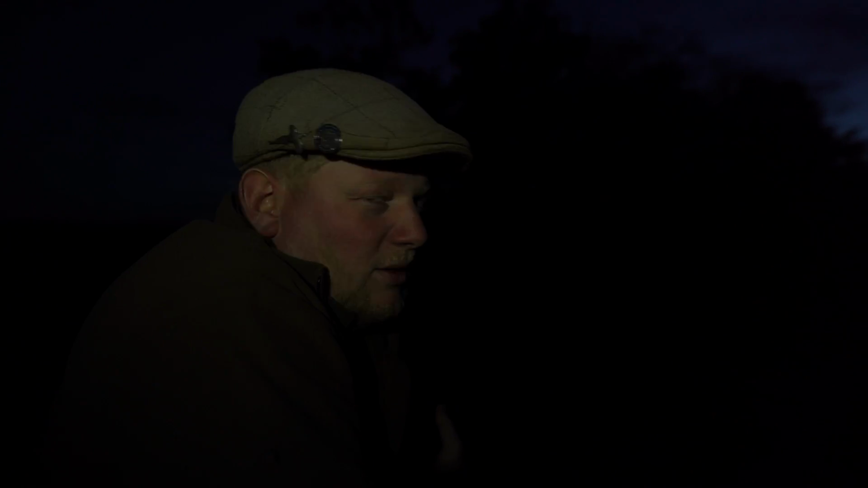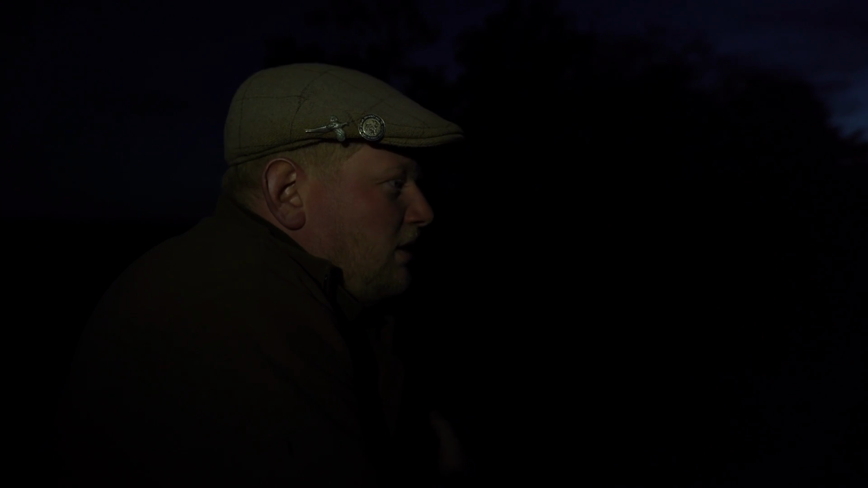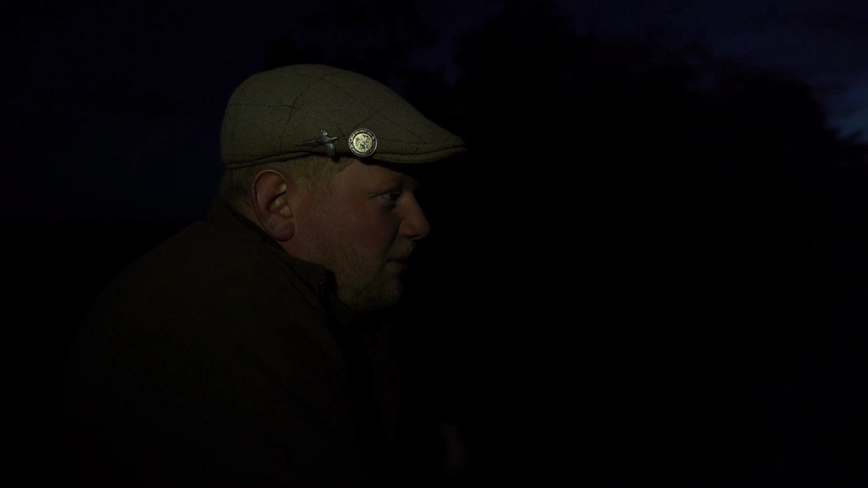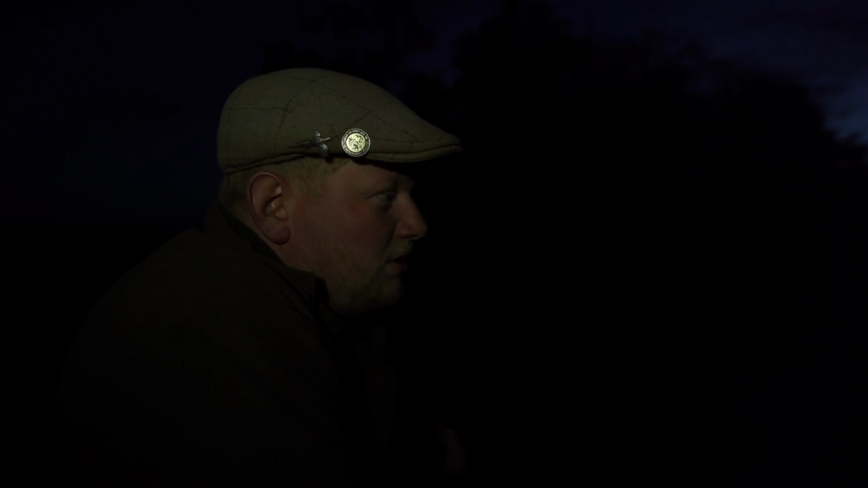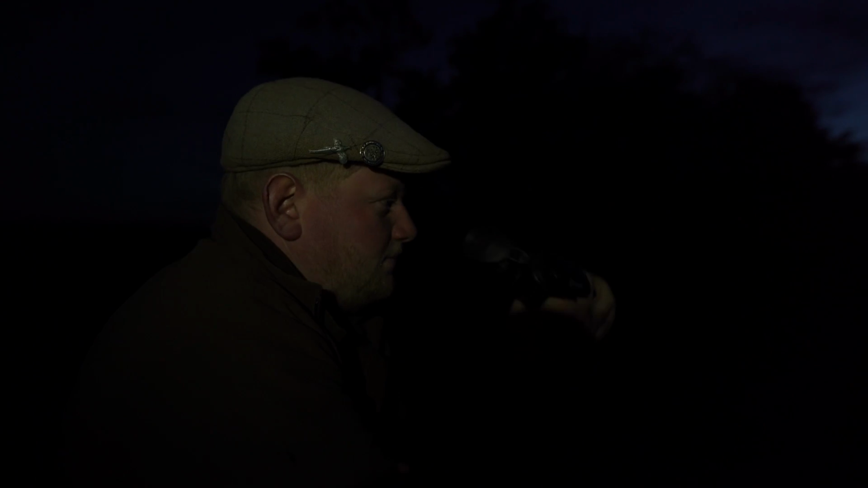So we've sat up here for about half an hour now. Nothing's really appeared. The wind's not massively in our favour as it's behind our backs blowing down the valley. So what we might do is give it another 5-10 minutes and then move to another location looking over the duck ponds and see if anything appears there.